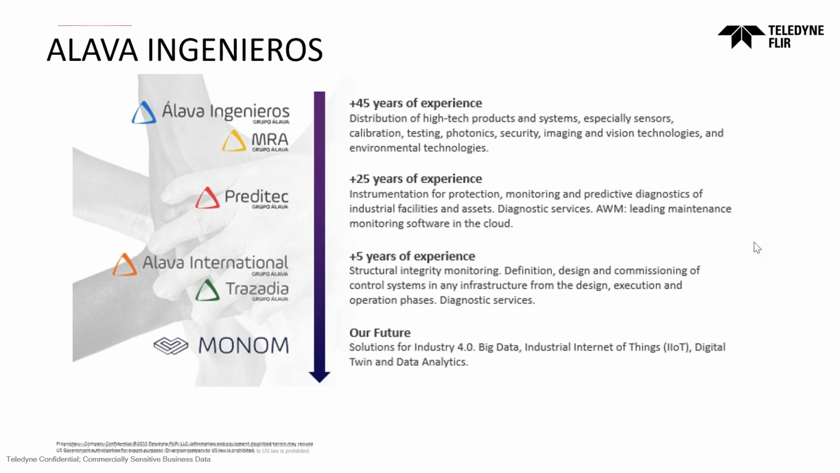Alava Internacional and Trosadia, that work together, and they are more focused in civil engineering. And the last part of the company is Monon, that is dedicated to solutions of big data, industry 4.0, IoT, so all the digital world. Please, Antoine, can you continue? Yes. Thank you.